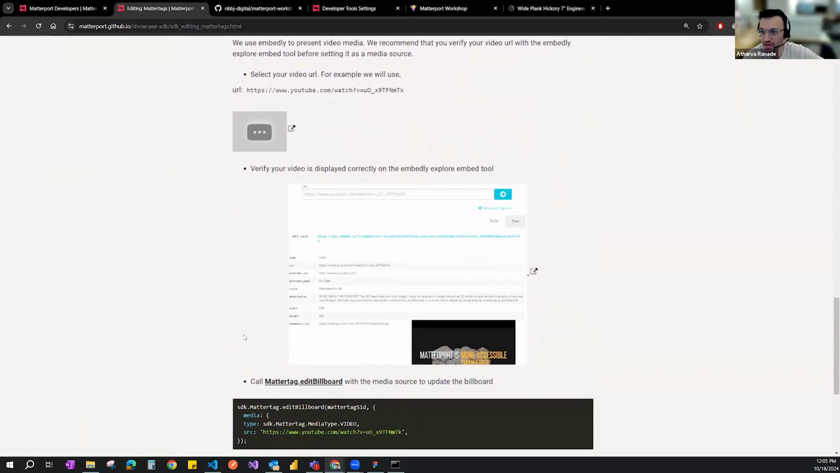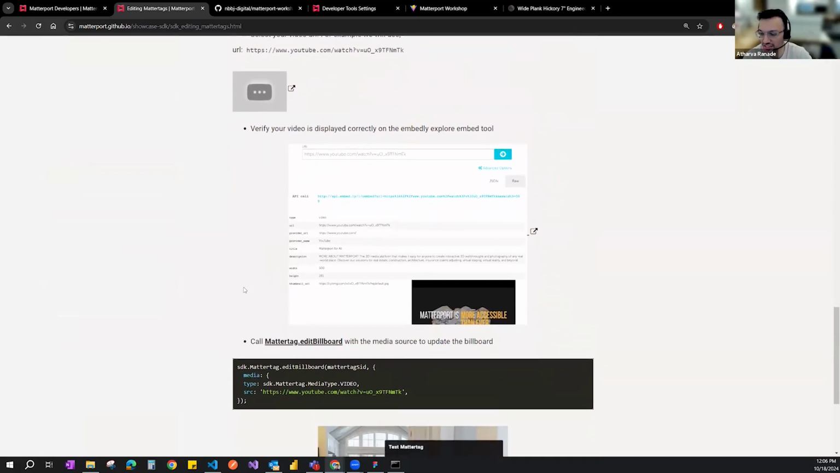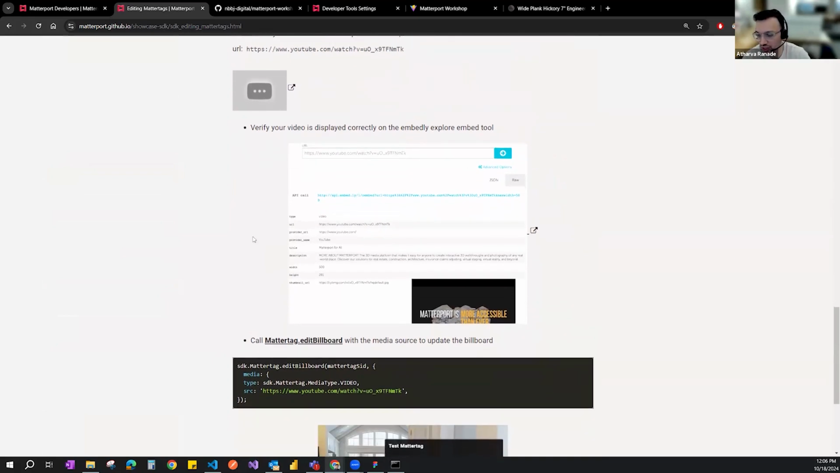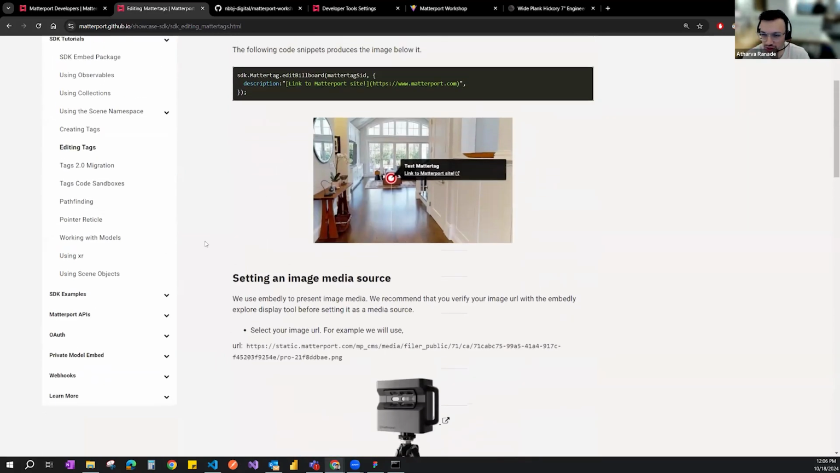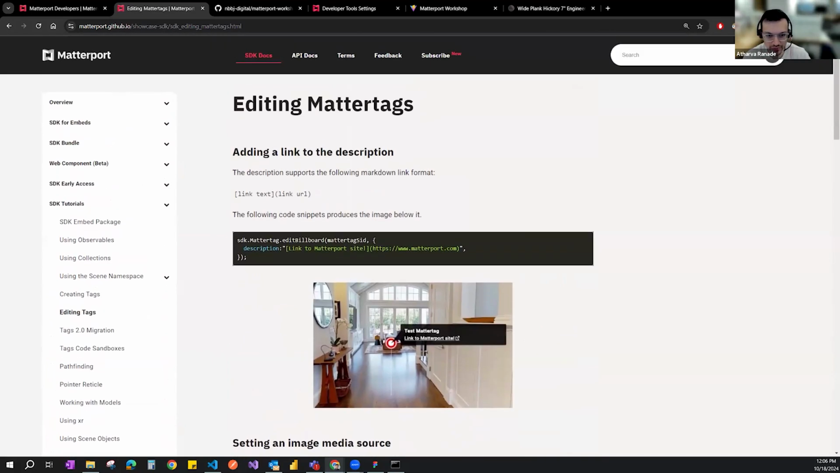They have that over here where you select that and paste it in the embedly, and then check if the source that you're working with is visible. If it's working in that, it means it would be visible on your Matterport scan as well. Not trying to get into too much detail of that specifically.